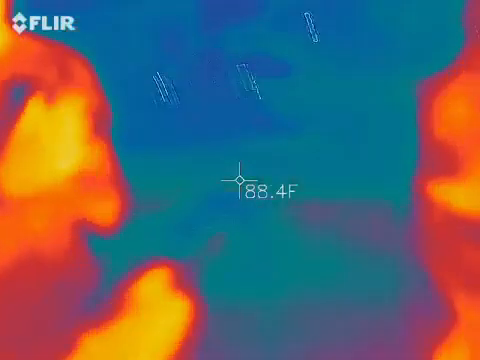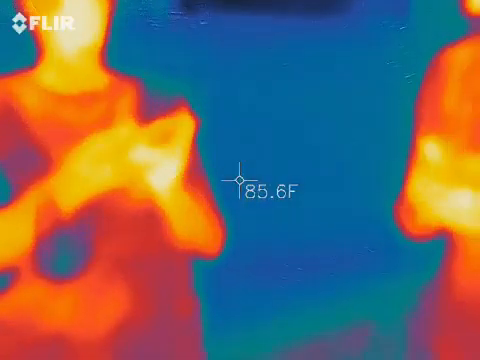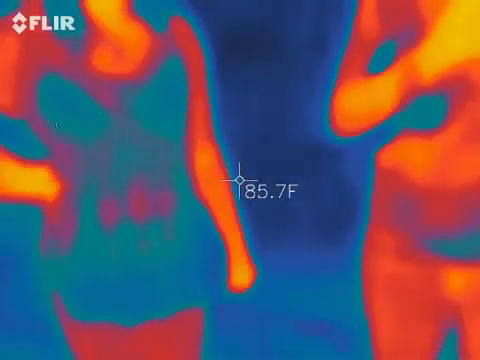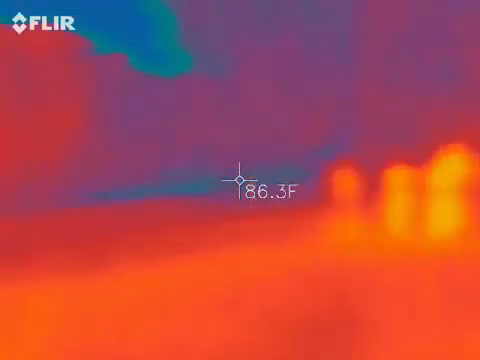So let's start with thermal imaging. I don't know how to turn this on. You feel the little button on the side? Yeah. Okay. Touch it gently and just push it. Hold it. There you go. Perfect.